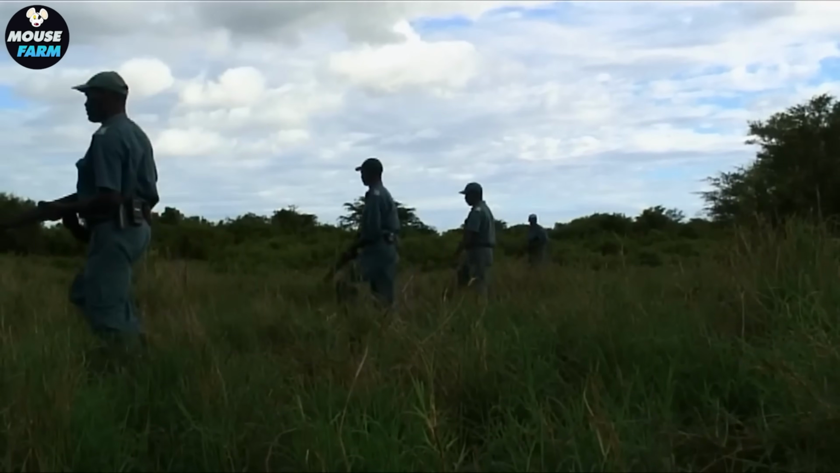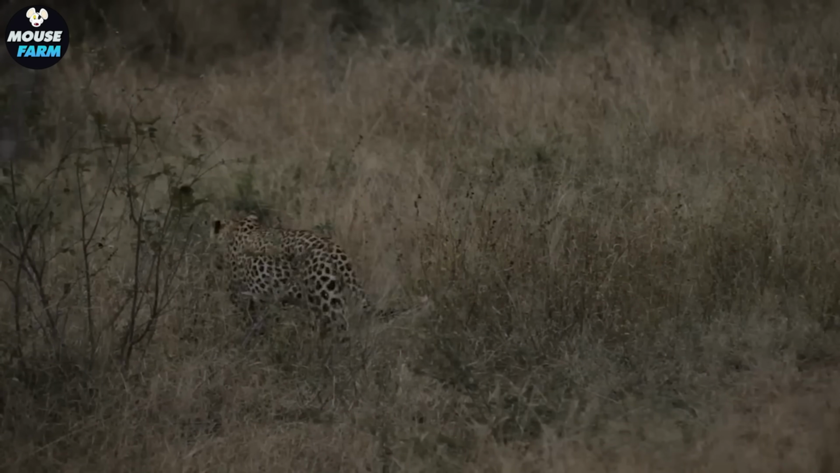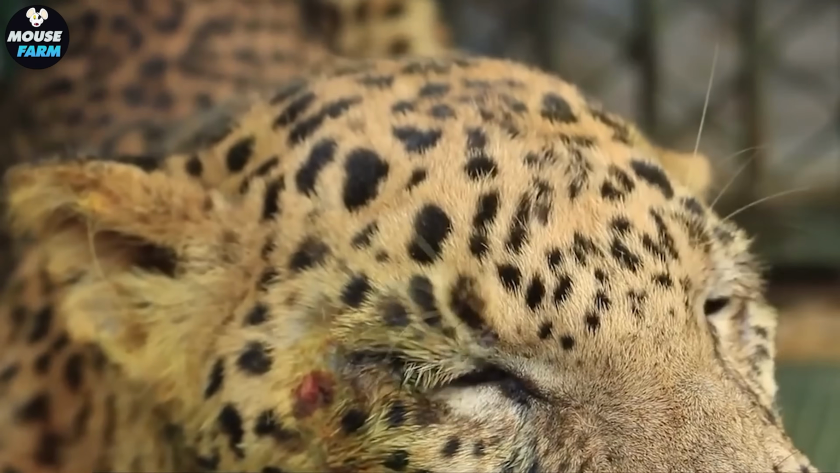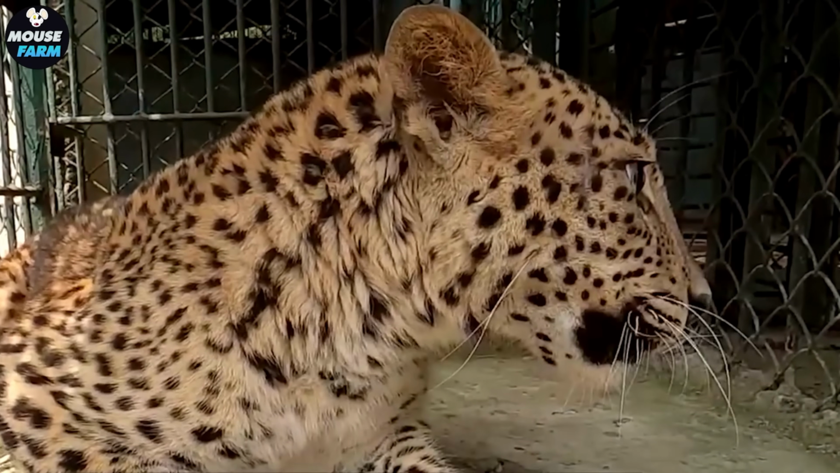However, this hunt is not just for protection. It is also part of a wildlife management program, where hunts are controlled to maintain ecological balance and support the community.